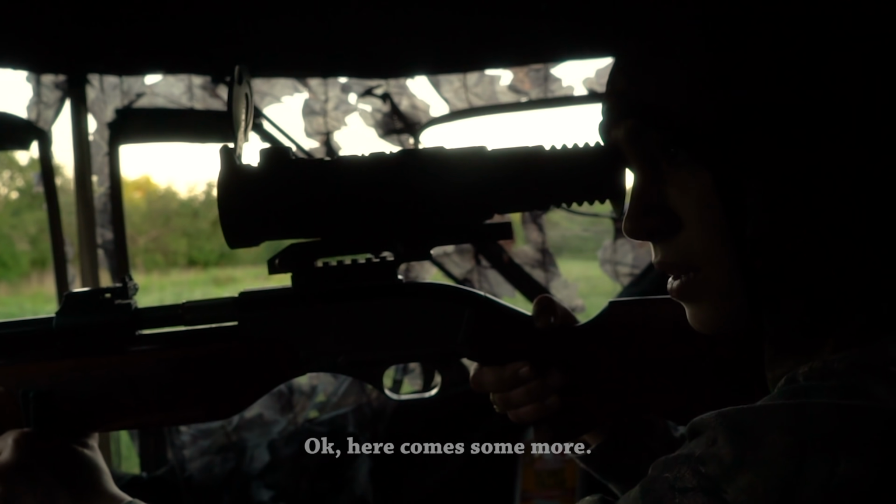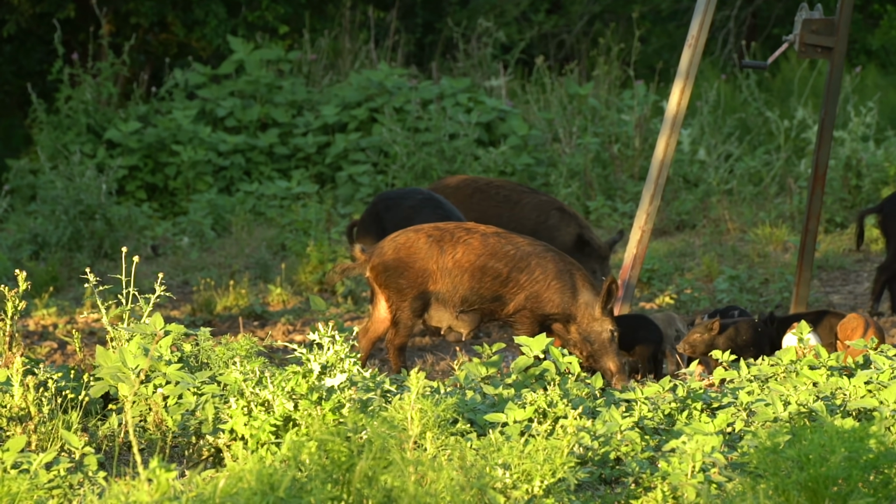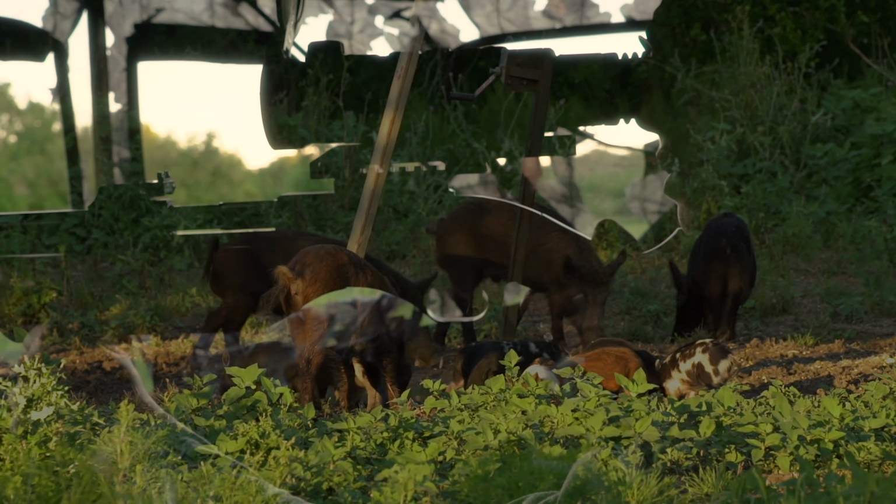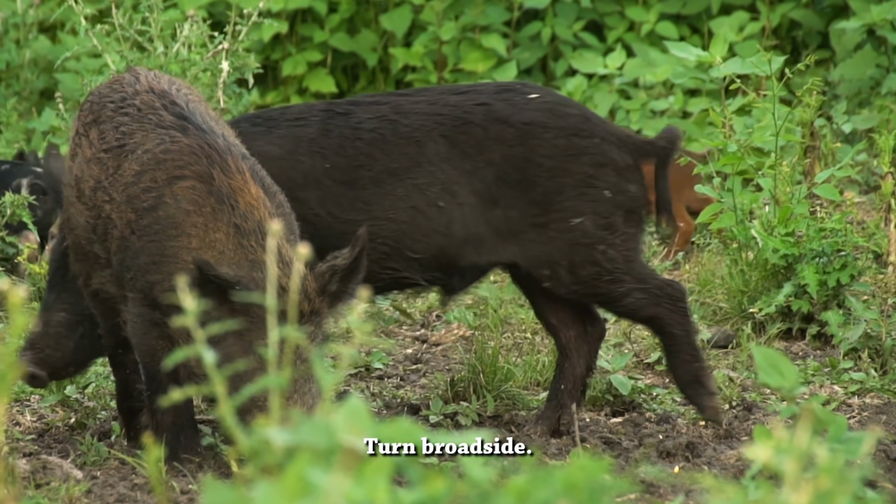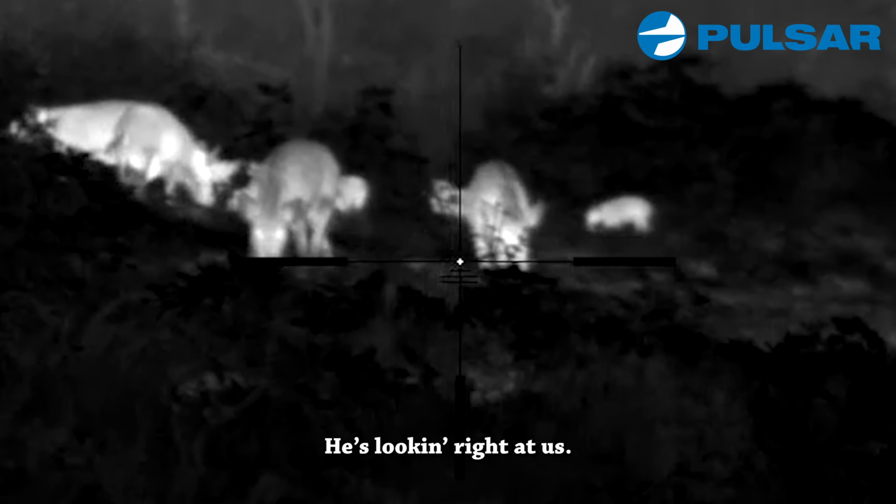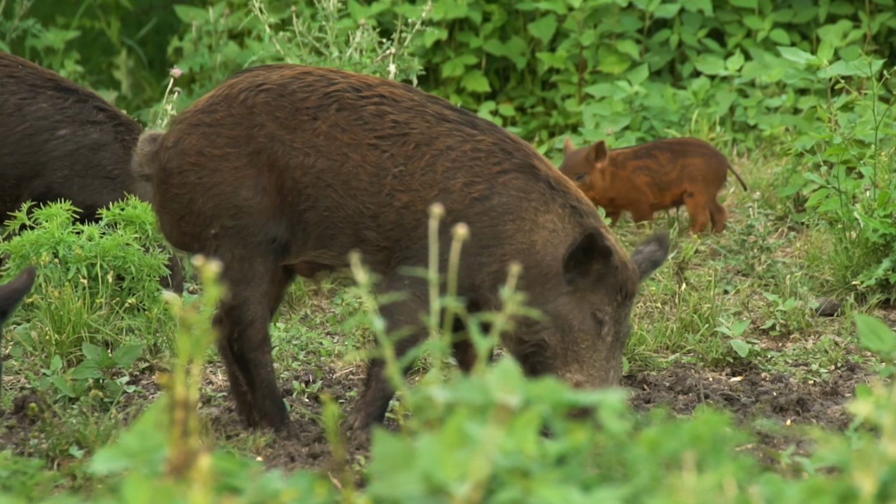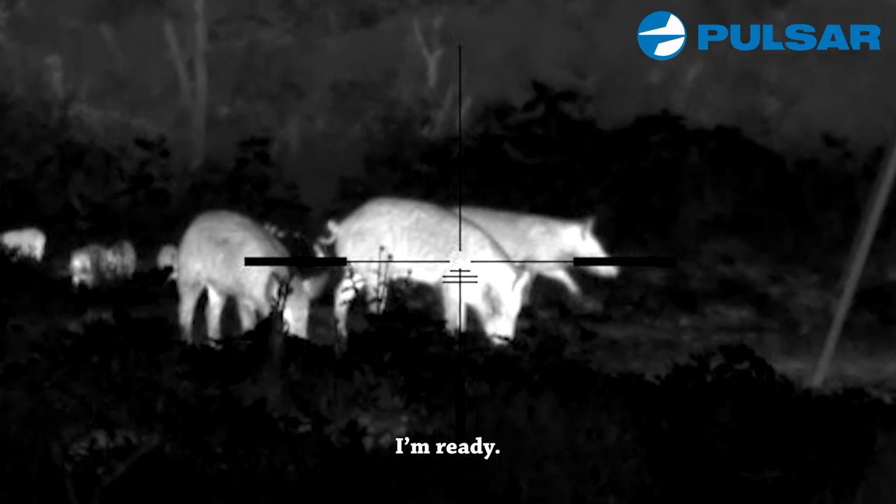Okay, here comes some more. Here comes some more. It's 2 boars. He needs to clear up. There's so many of them. Those little ones are in the way. See that big one on the left? I'm gonna wait for him to clear and turn broadside. That's the one I'm gonna take. He's looking right at us. Okay, sideways. Are you ready? I'm ready. Just chill. You're ready.